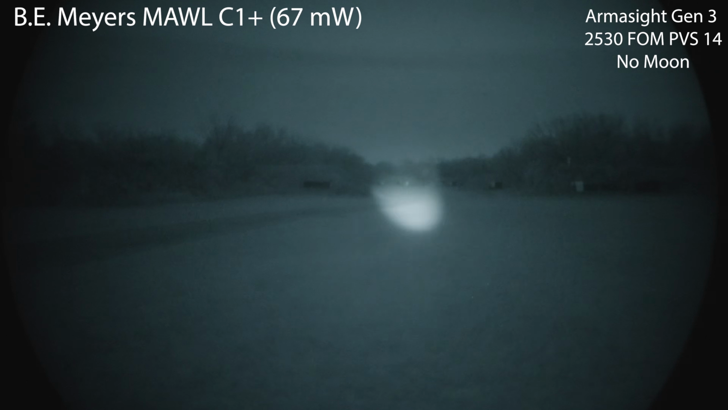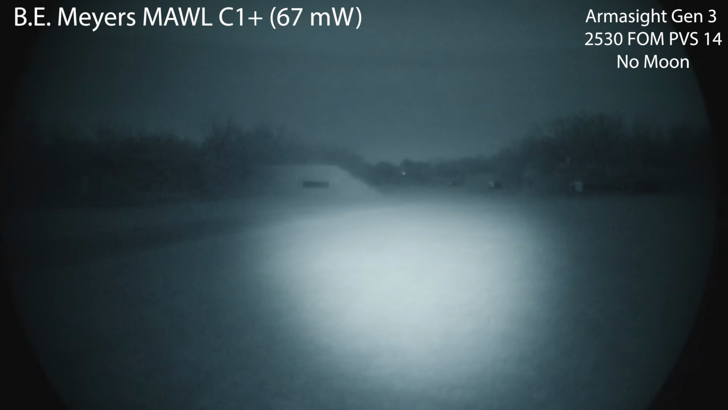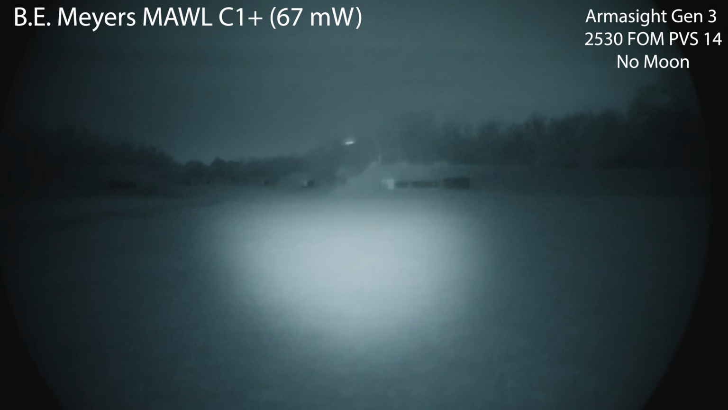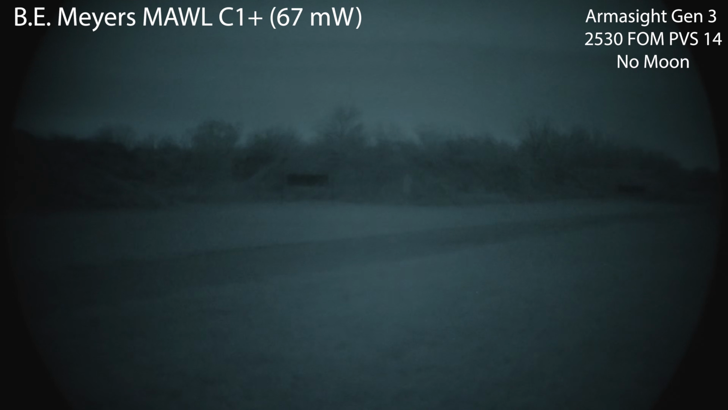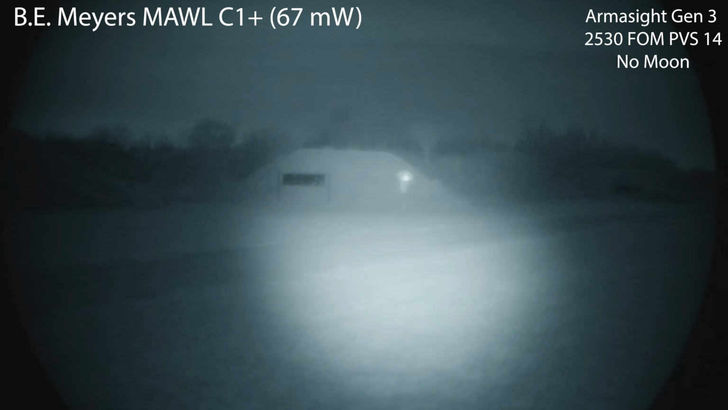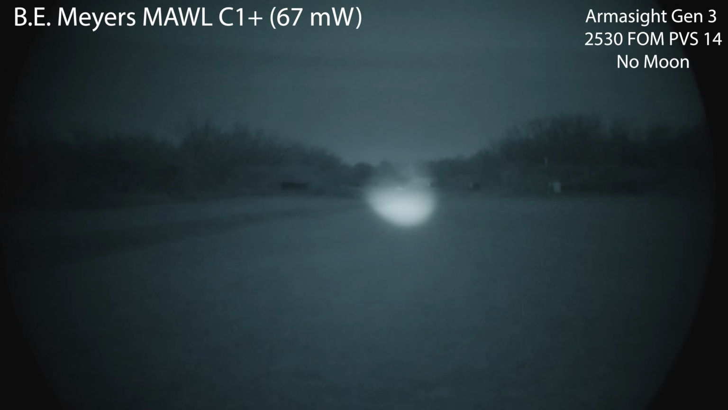So here's that independent flood, or spot rather, actually illuminates. But notice when we switch to this dual mode, you would think it'd be cool, but you're essentially auto-gating your tube and preventing you from really getting much use out of that dual mode. So the thought was there, if you didn't have a tube that auto-gated, I suppose, but most of us do.